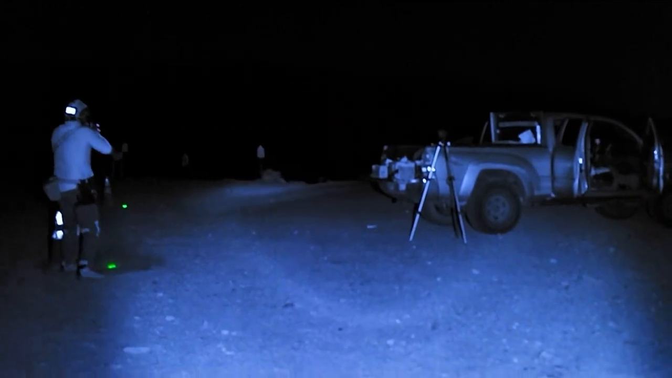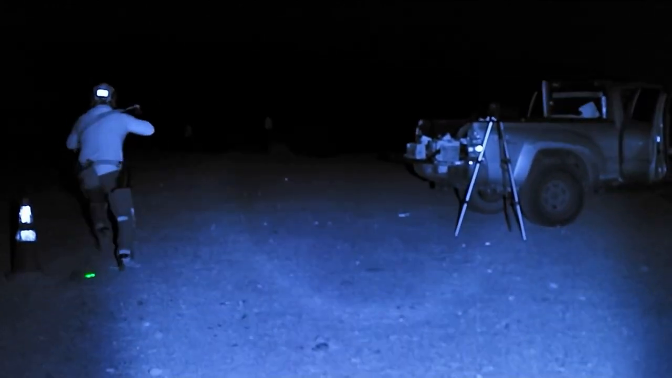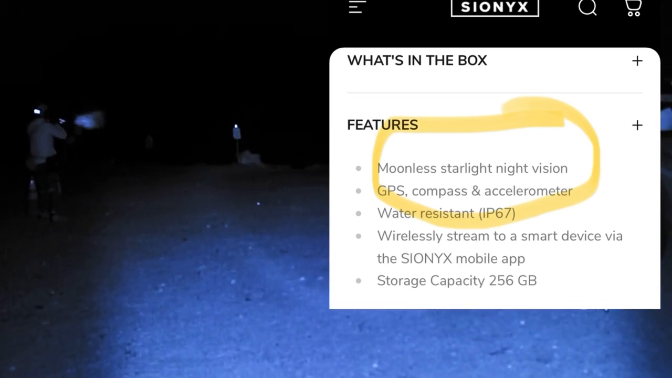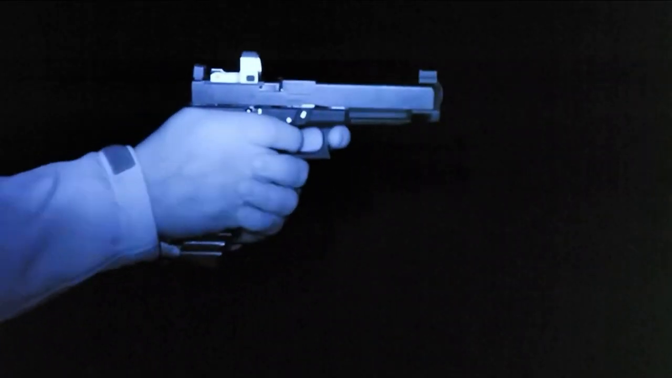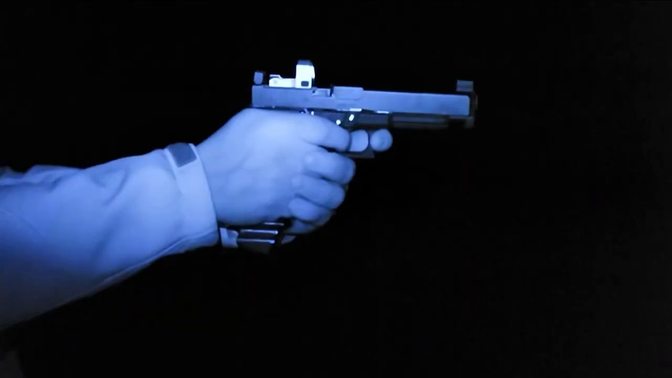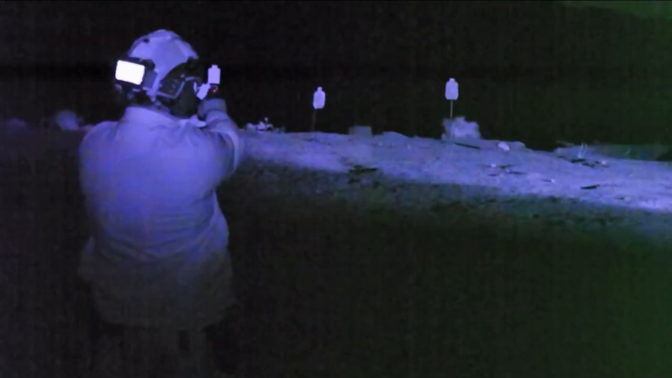especially when on their website, on Sionyx's website, they advertise the Pro as being a starlight only night vision. Like, it doesn't even need the moon like the other models do, and that's just so far from the truth. I can't believe that they could even say something like that in good conscience. Like, they must only be using this thing in cities or in urban areas where everyone's got porch lights and stuff on, because this was a very, like I said, this is a very bright night.